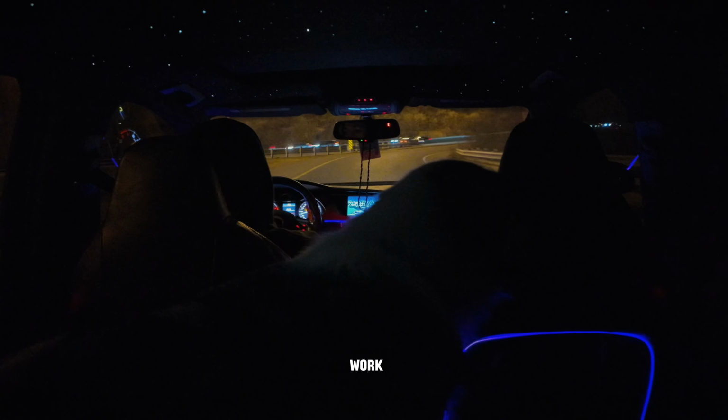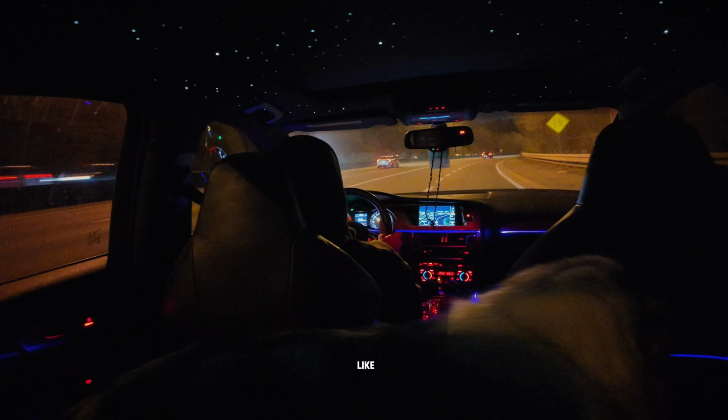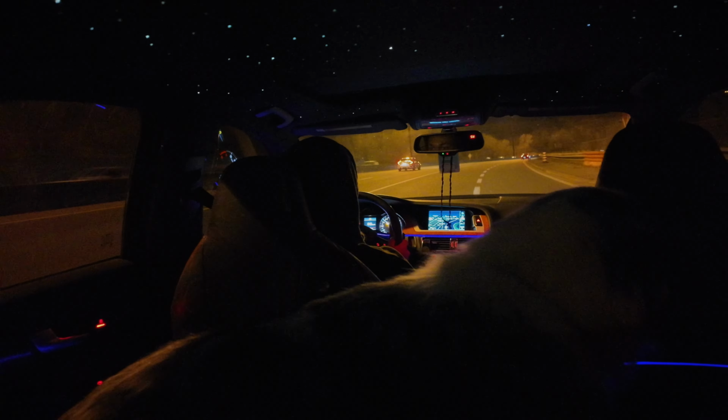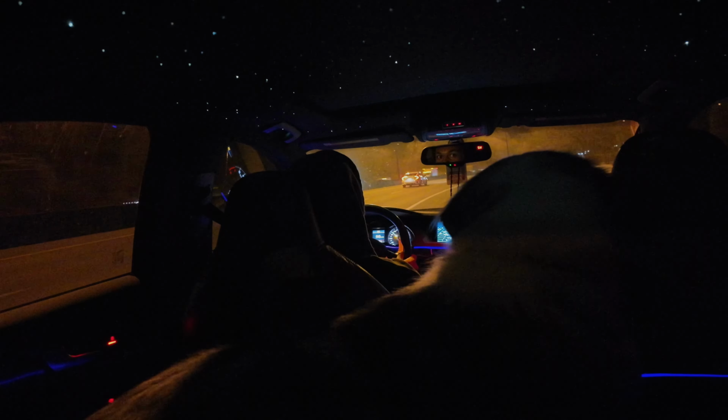Okay, let's see if we can merge onto the highway. I'm not going to go too crazy because I have the dog with me. Just a light little pull. That's quarter throttle, not even. Literally quarter throttle. Oh, it took me on a quicker route.